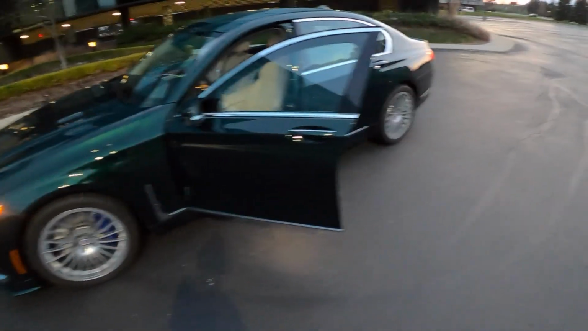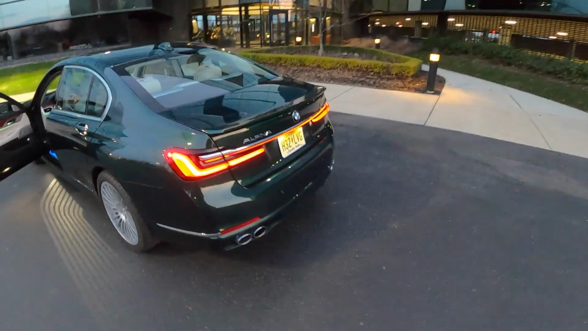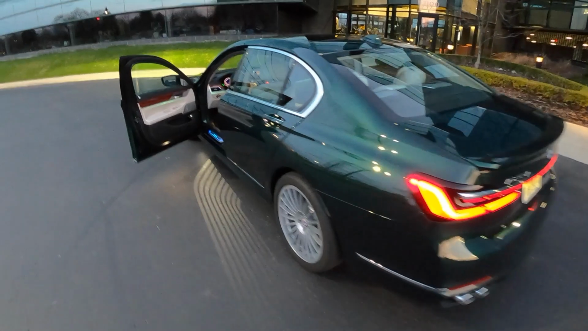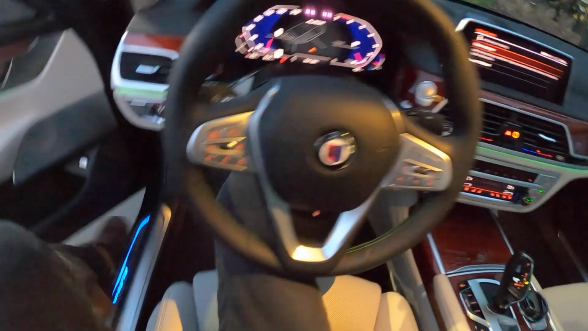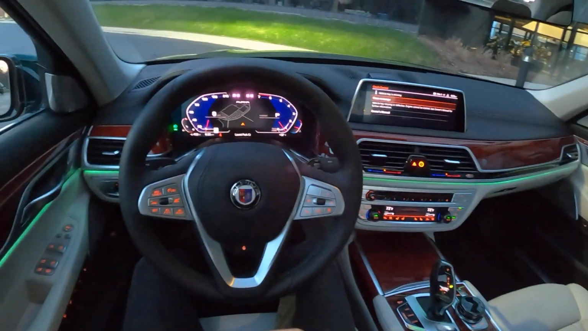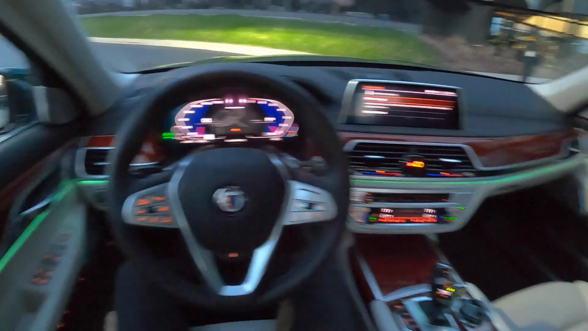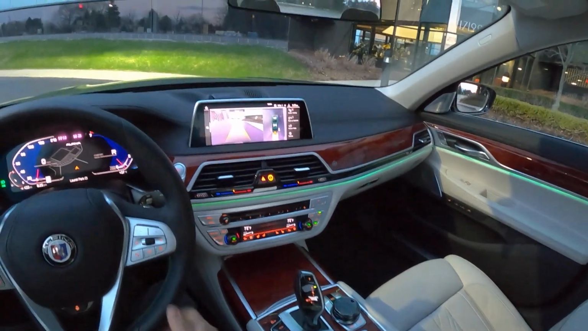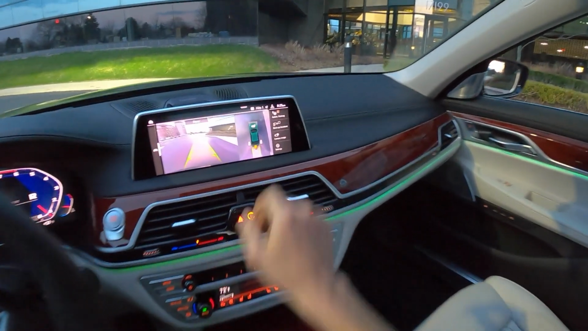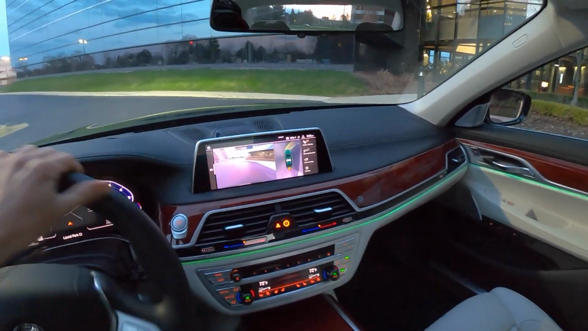Last time I was in one of these was around Laguna Seca. We did about a dozen laps in one and I got a little car sick. So it's been a few years. But the way Alpina does their cars is very special, and it's always a treat getting behind the wheel. Even the color of the BMW in the 360 cam is green.